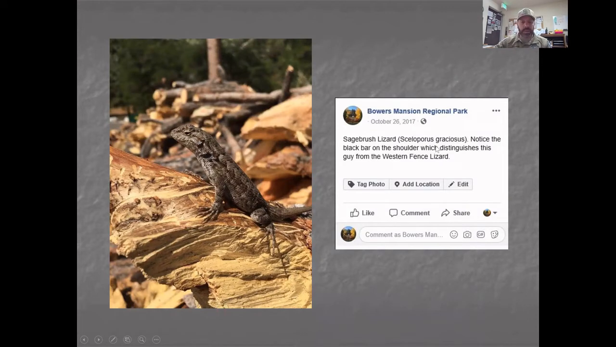You've got the name and the scientific name, but then I also try to include a fun fact or an identifying feature. This one, because of this black bar on its shoulder, is distinguished from the common western fence lizard. So it helps people not only visualize what these species look like, but also how to identify them better, and maybe some fun facts with regards to them.